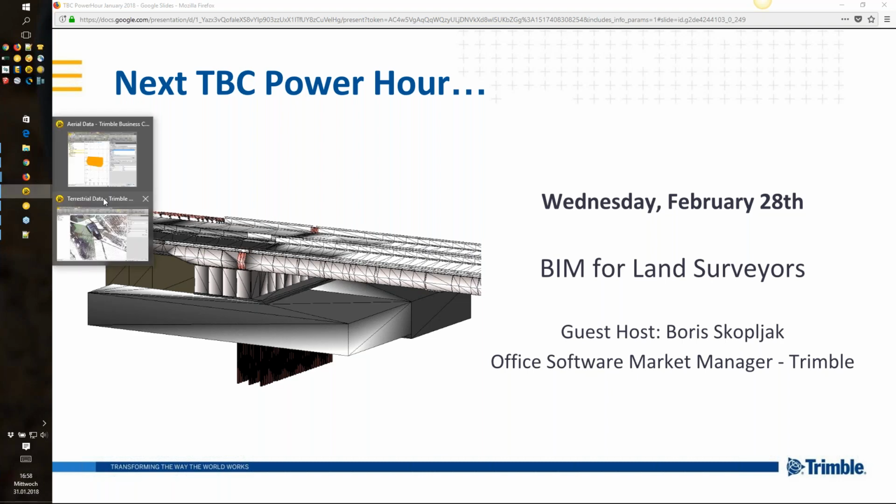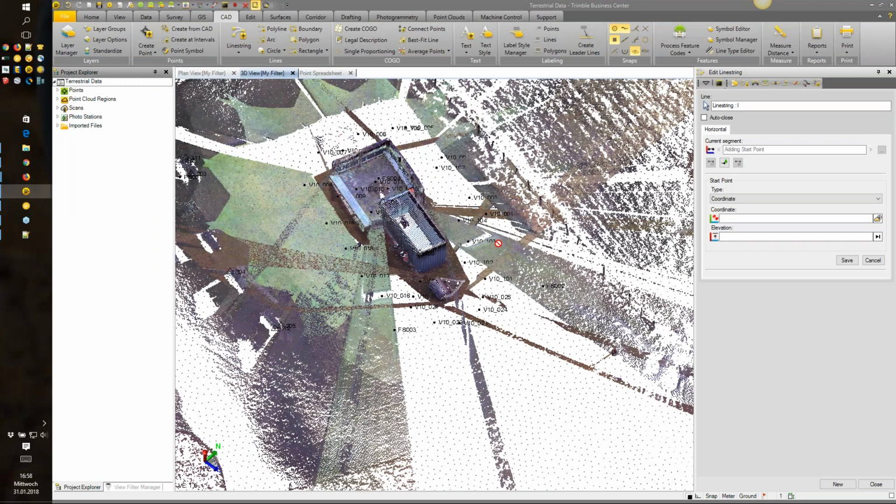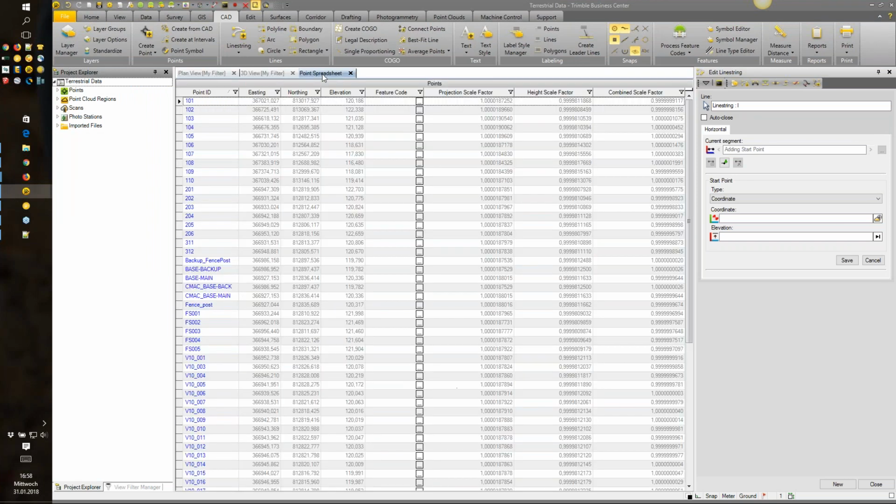For the aerial, if you have point clouds included, when we go back to our point spreadsheet where we have this combined scale factor, this is actually for each point, but not specific to a point cloud. As you can see here, it's specific to the points which are available in TBC.